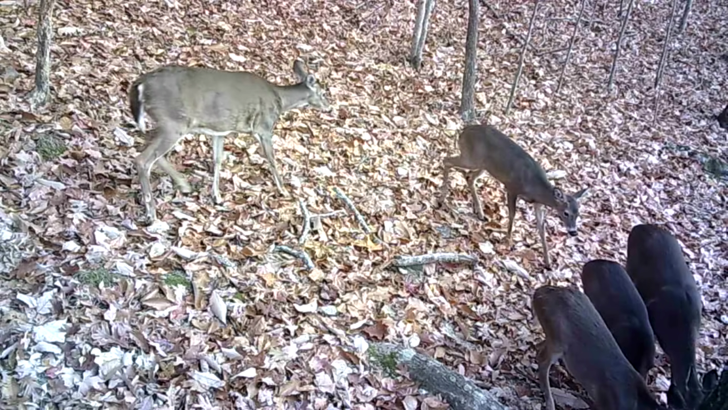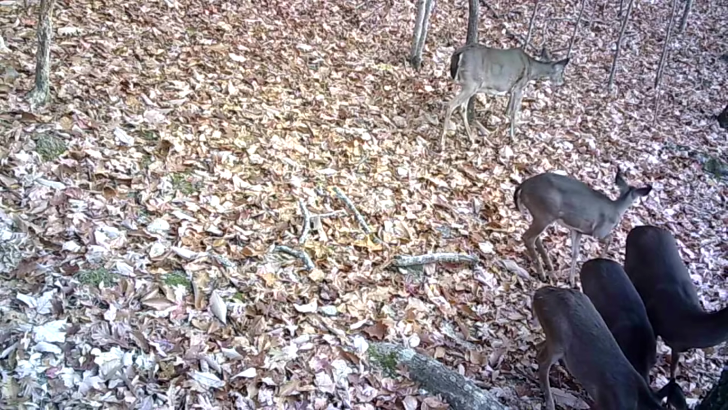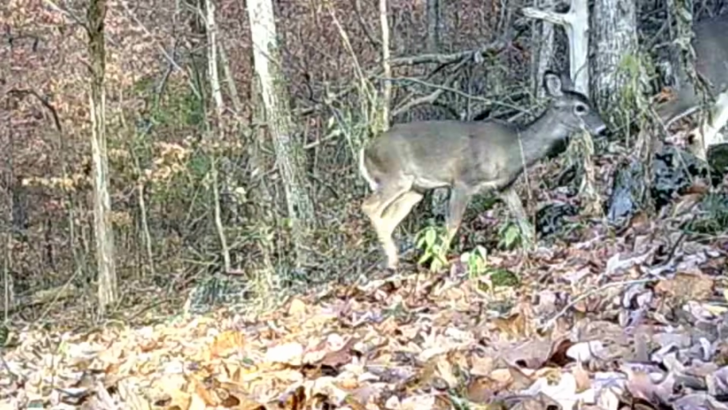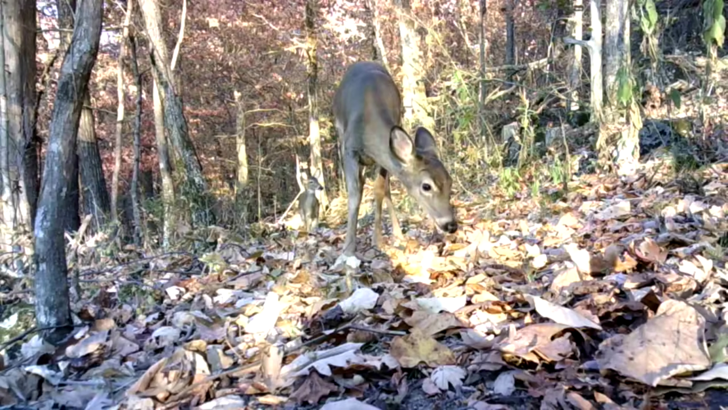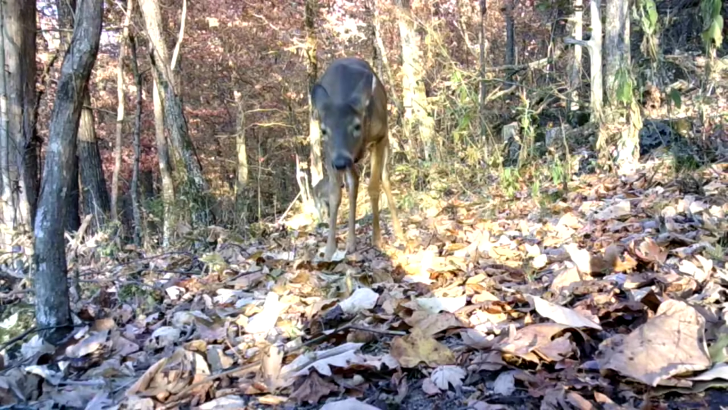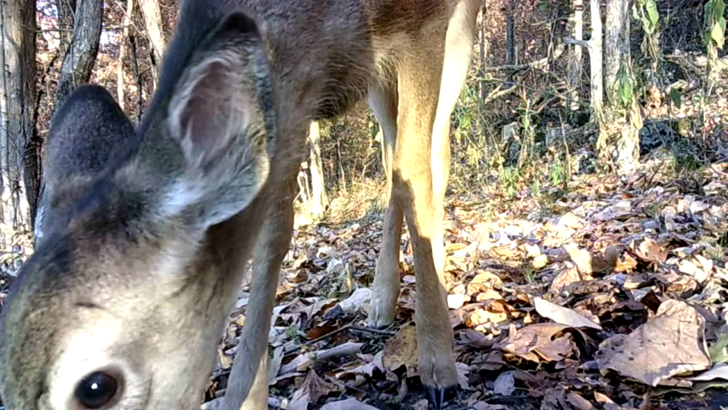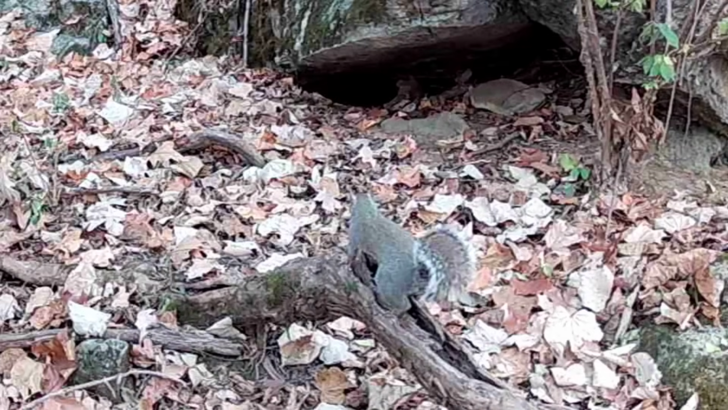And here at the old salt block up here, I keep a mineral block salt block out for them. They seem to like it, but they gotta take turns at it, don't they? And here the little twins, ain't they pretty? They've growed up. Here they are again, easing through. They come right up to the camera. Pretty little things, ain't they? Now back up the rock, there's old Ricky on his perch.